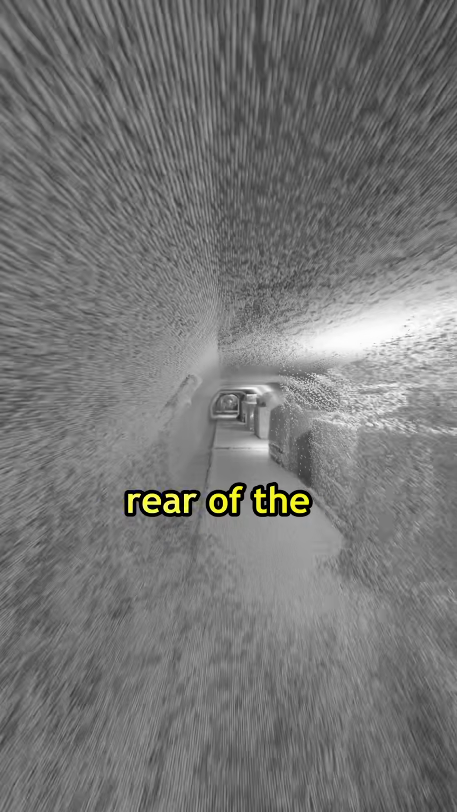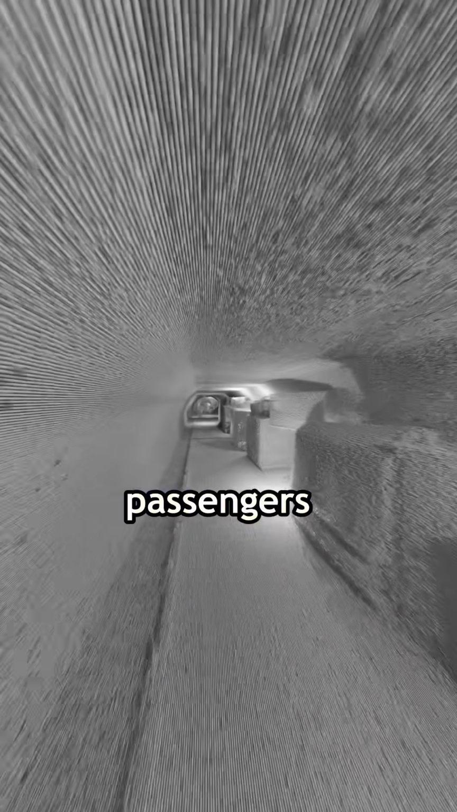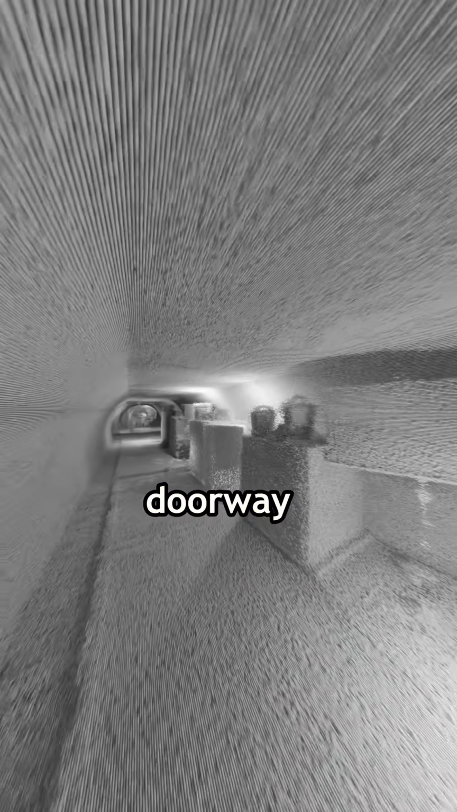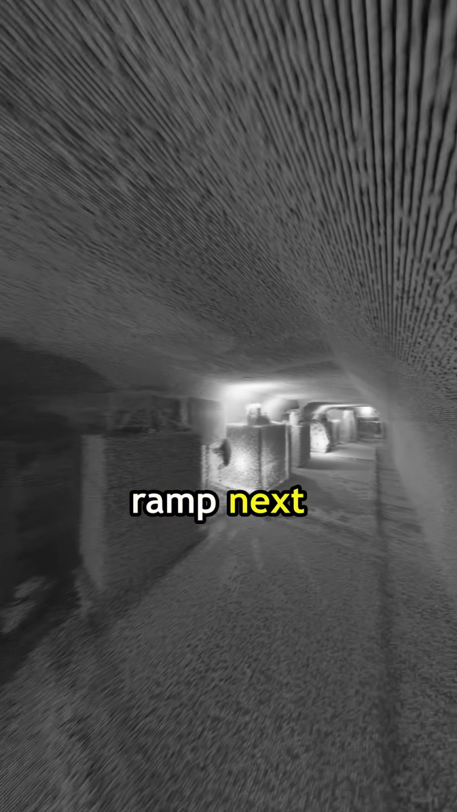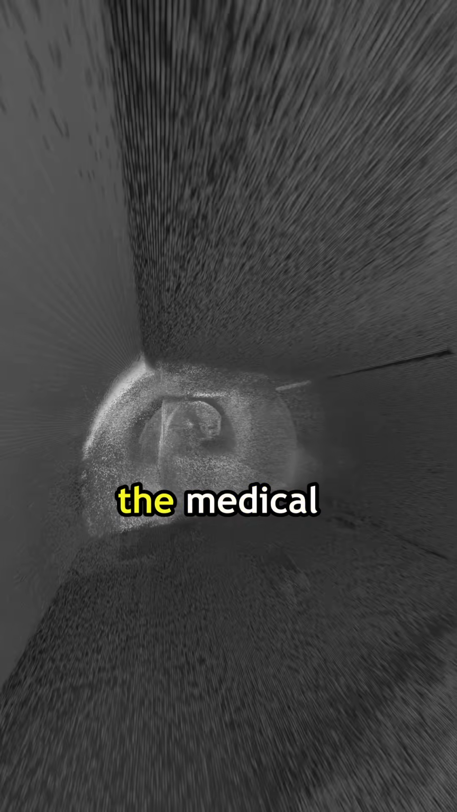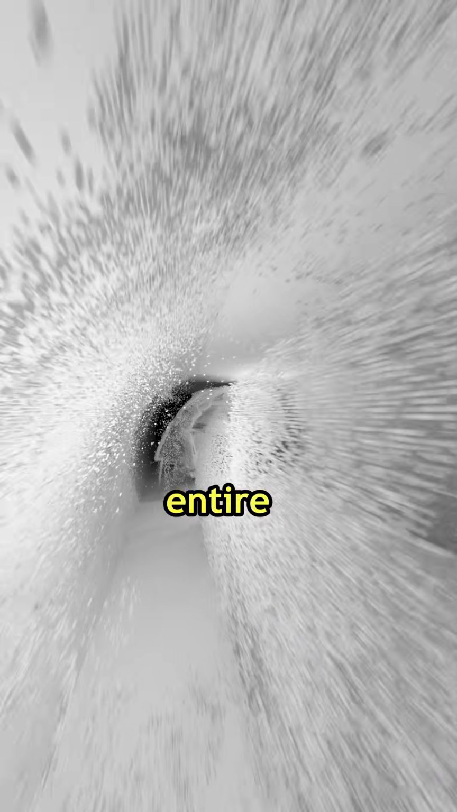So I entered through the rear of the aircraft, which is where all the passengers sit, then ducked through a little doorway into the cargo compartment. I scanned that and then exited through the front of the aircraft to the left, which is where the ramp next to the cockpit was. Once I exited the aircraft, I scanned the medical tents and then did a walk around of the entire aircraft.